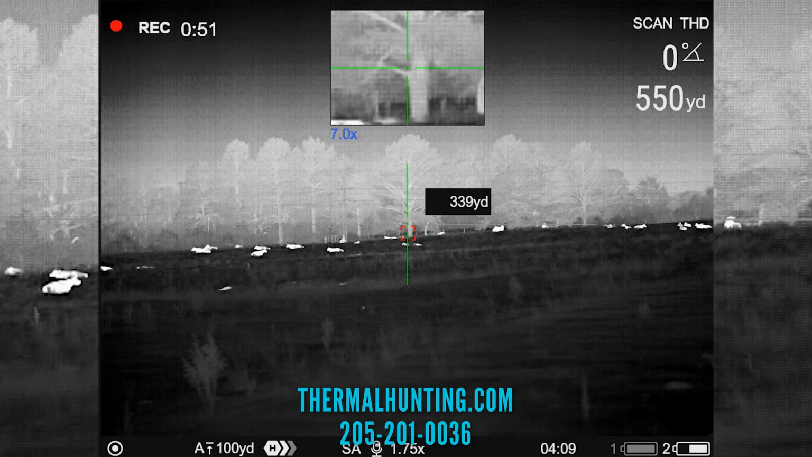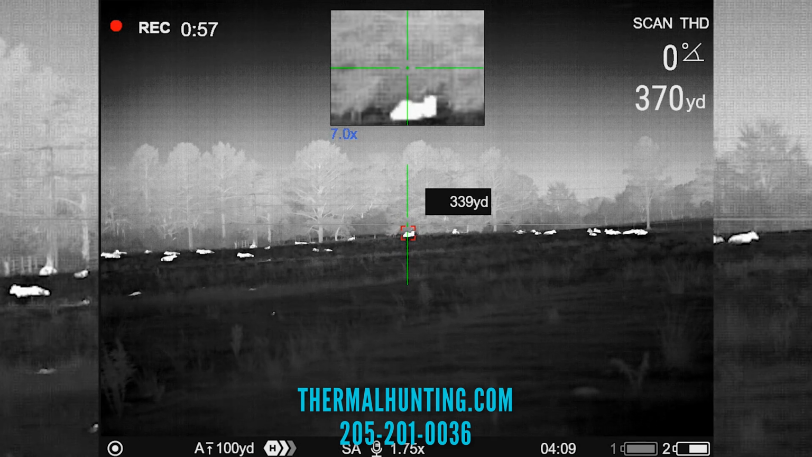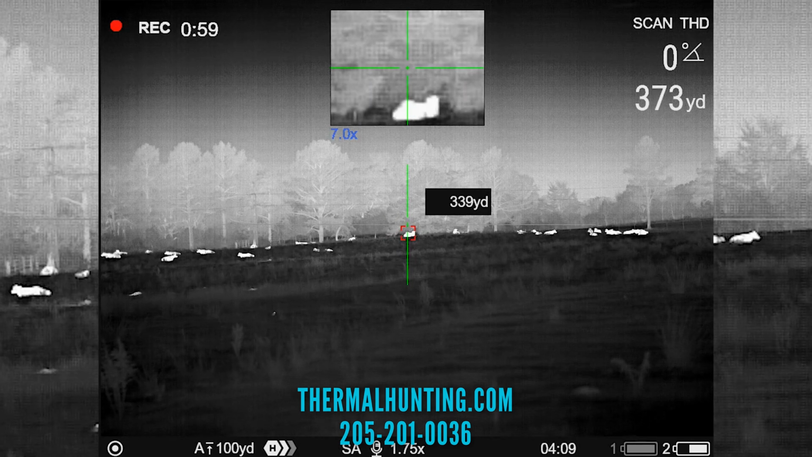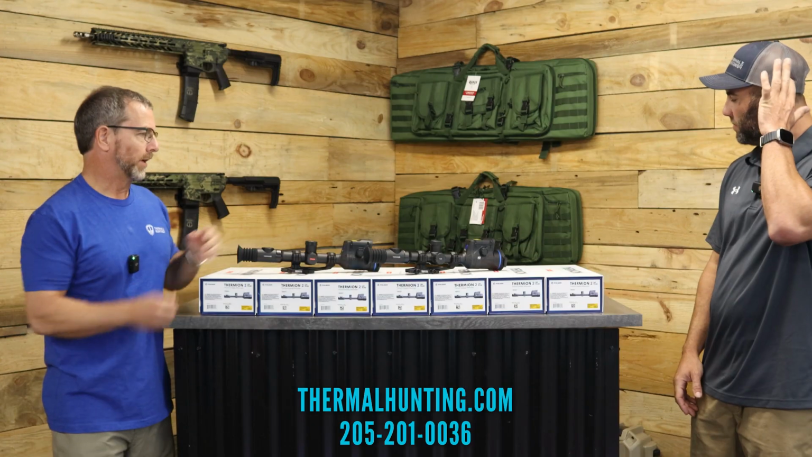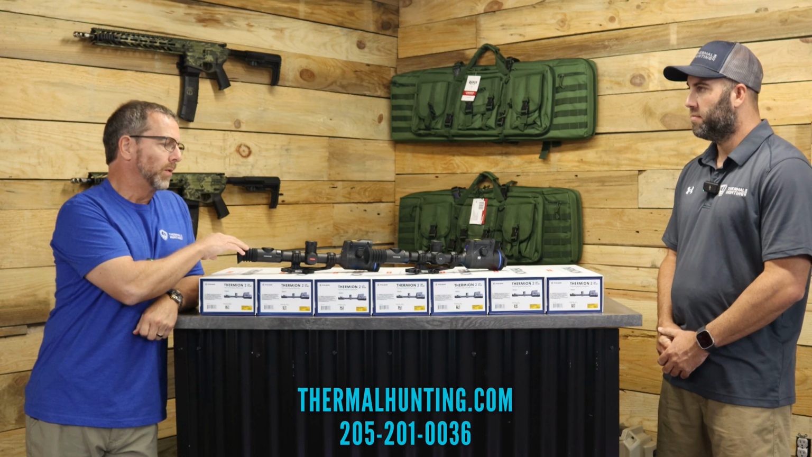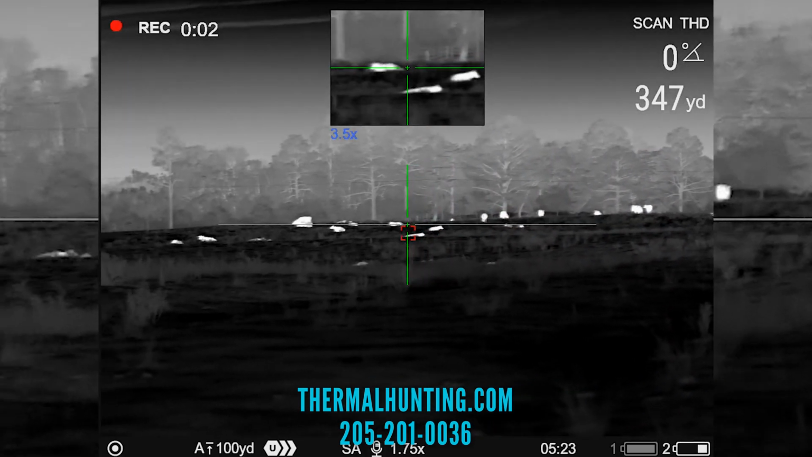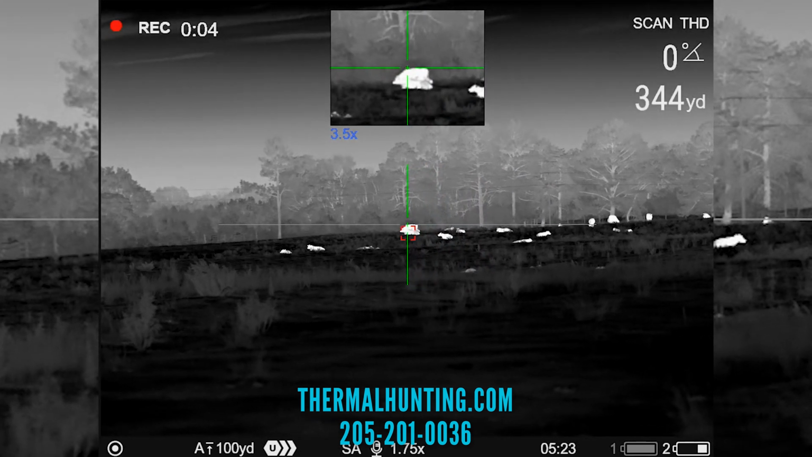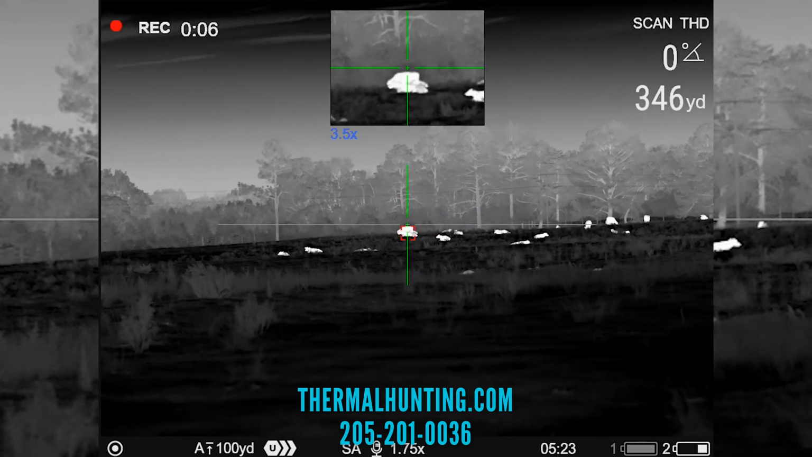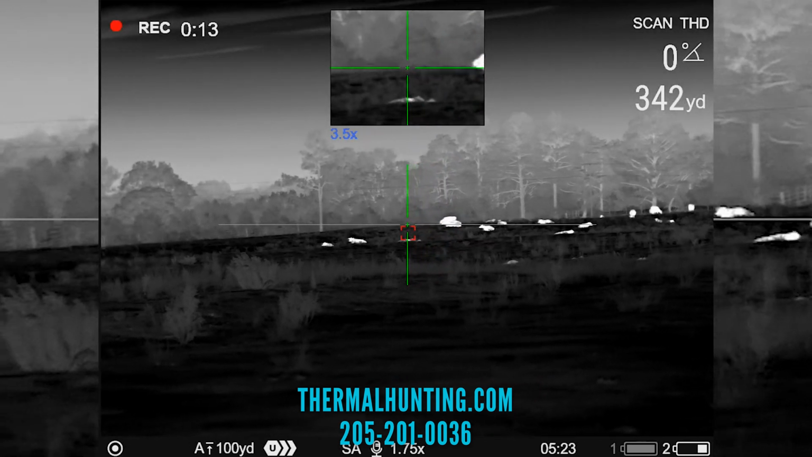Chip, you used this scope for 2 or 3 days. What do you think about it? Yeah, it's a great scope. In comparison to the XP50 Pro that I've been using, the base mag on that one is 2, but the resolution is 640 at the 2, whereas this is base mag 1.75 and the resolution is 1024. So once you start zooming up, that's when you're going to start seeing the advantage of the XL.